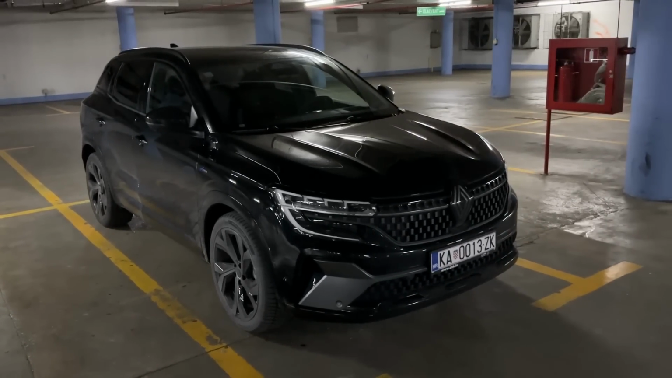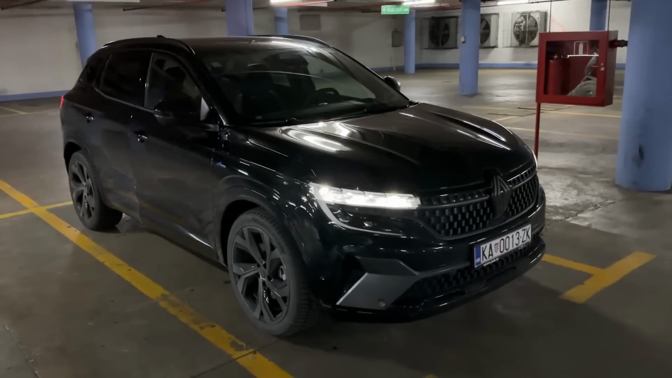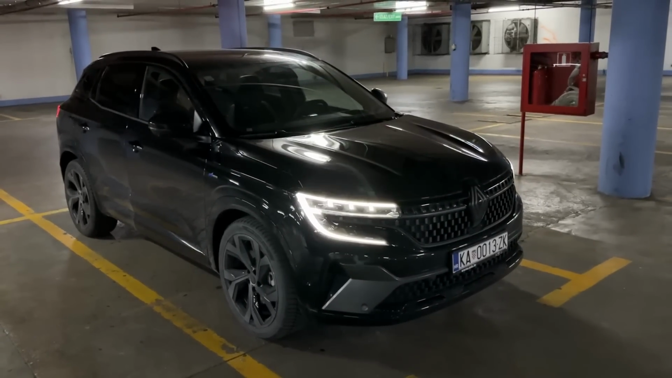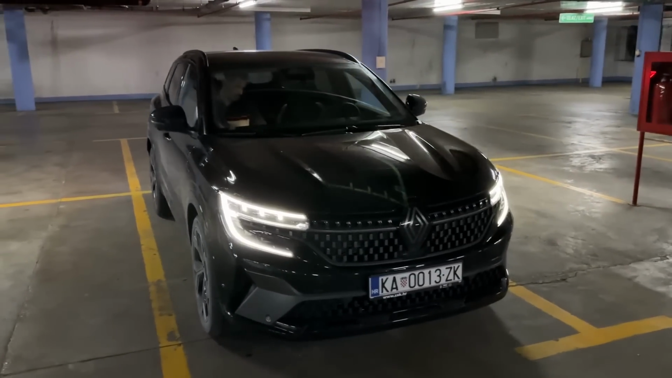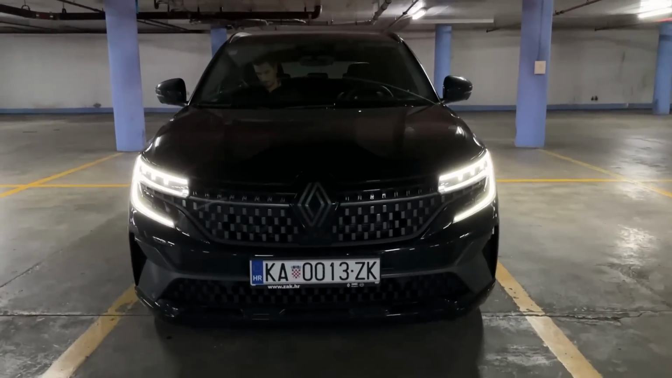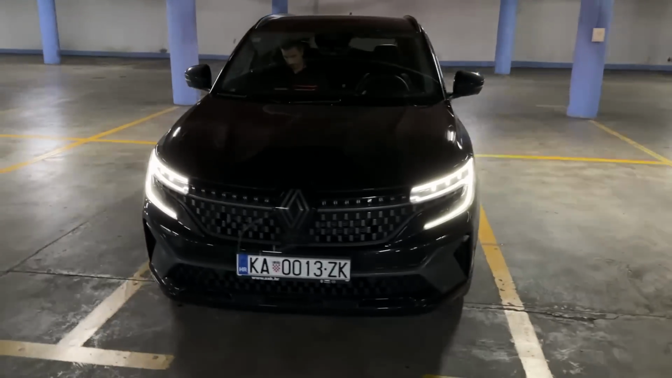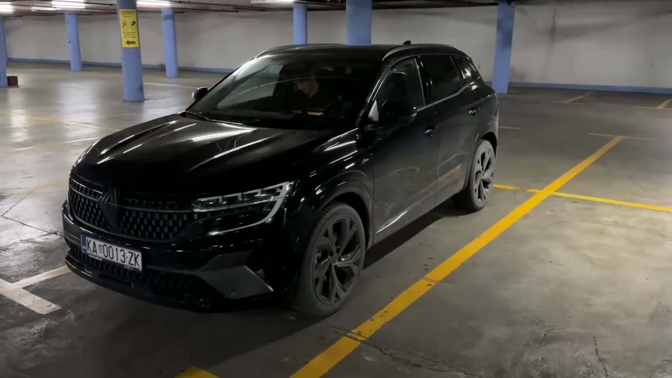Today we are at the Croatian premiere of the all-new Renault Austral, and we are actually taking it back to the dealership, and now we have the chance to film a first night point of view drive. So in front of me we have the beautiful spec black color Esprit Alpine. That's the trim, top of the line trim.